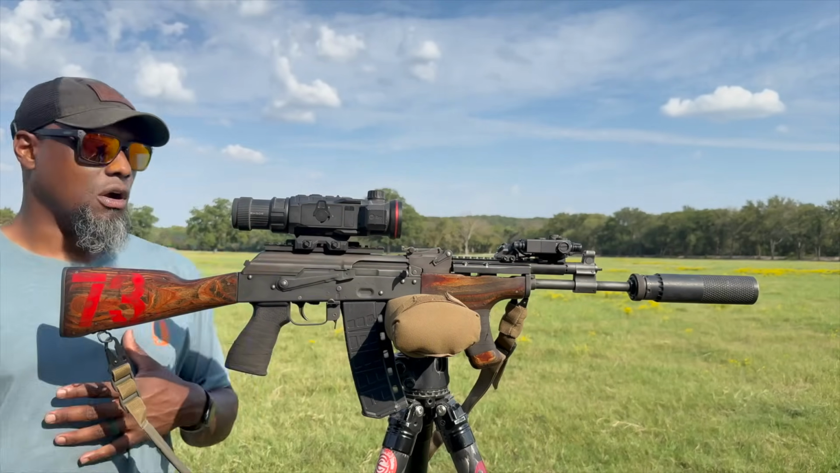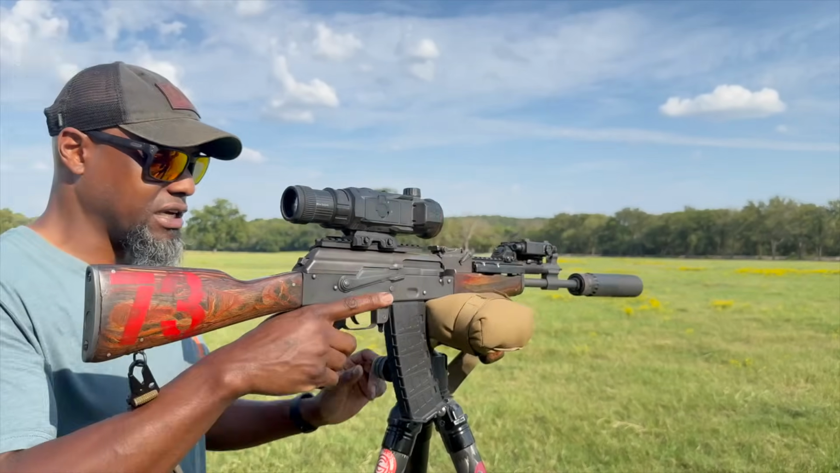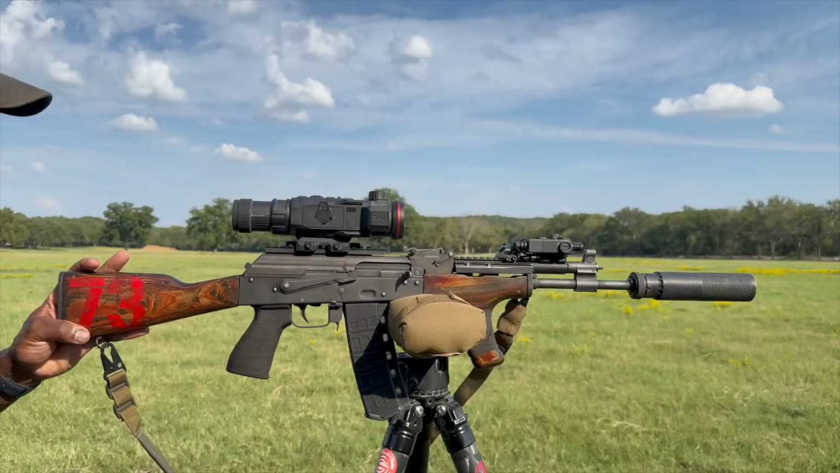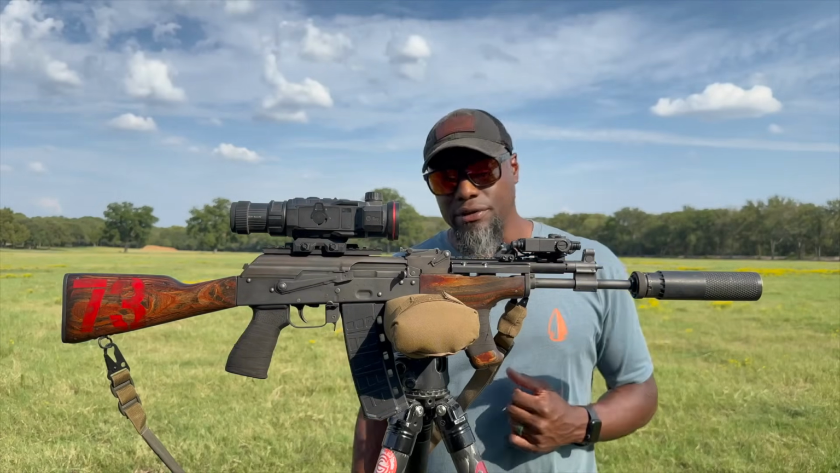I got a solo or a group of 2 or 3. I just walk up, get behind it. I can still swivel. I can still move around on the tripod, move up and down. It's perfect. Other things to take into consideration with the Meridian is the price point.